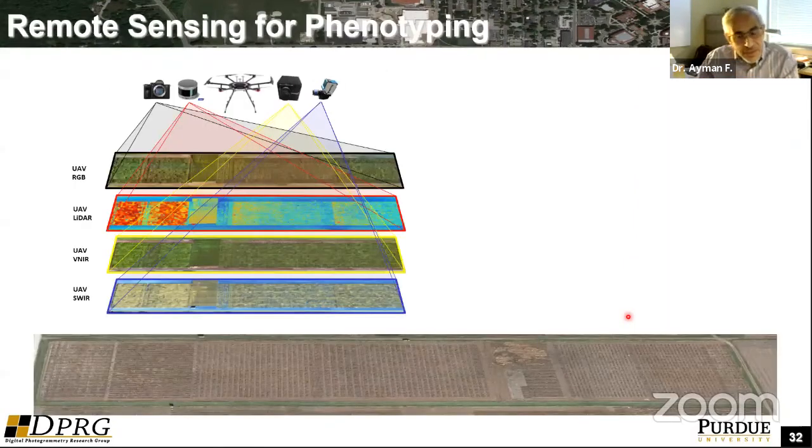So the concept here of phenotyping or using remote sensing systems is that you have a platform. UAVs is a very good platform for doing that. You can have a variety of sensors, RGB cameras, LiDAR, hyperspectral camera, whether it's in the visible near infrared or shortwave infrared.